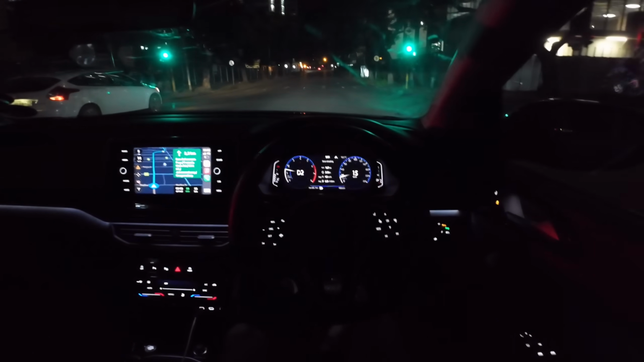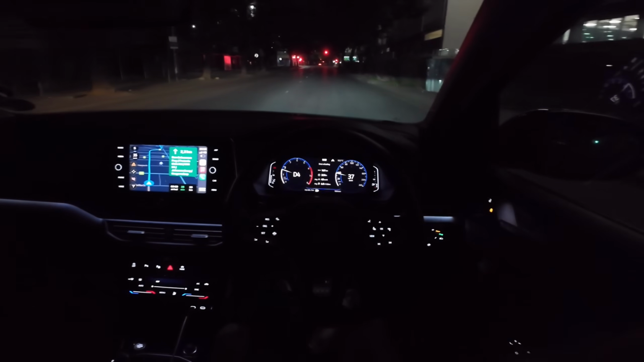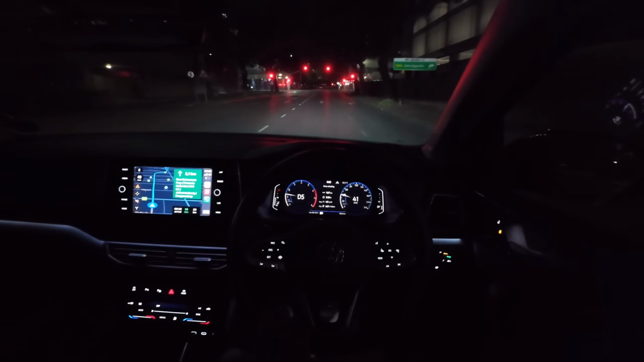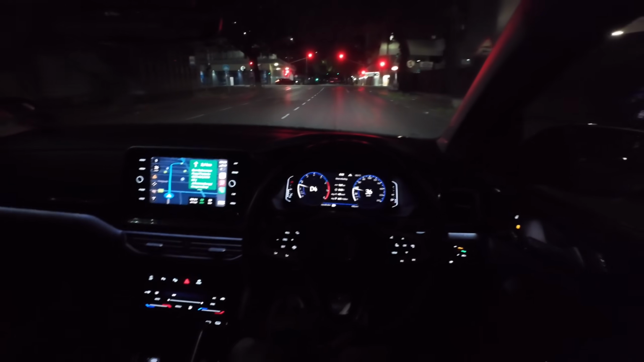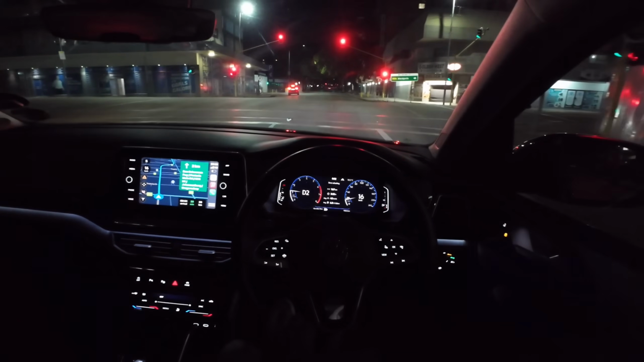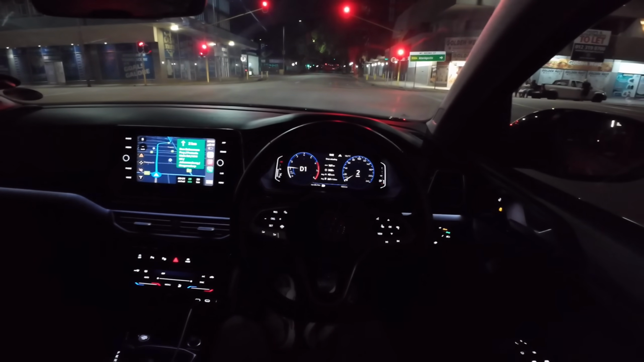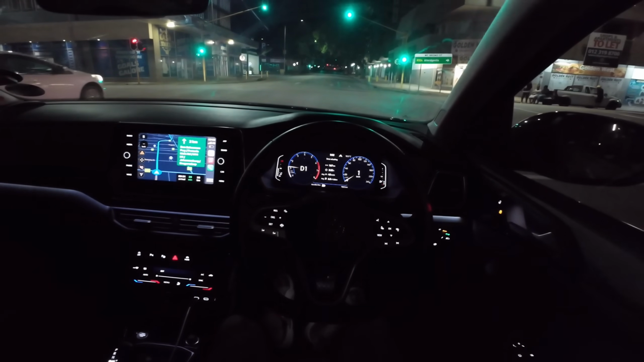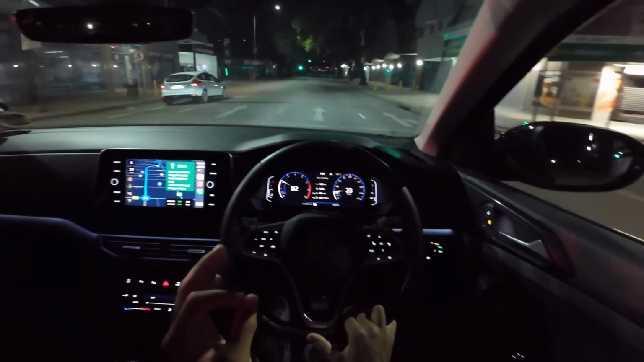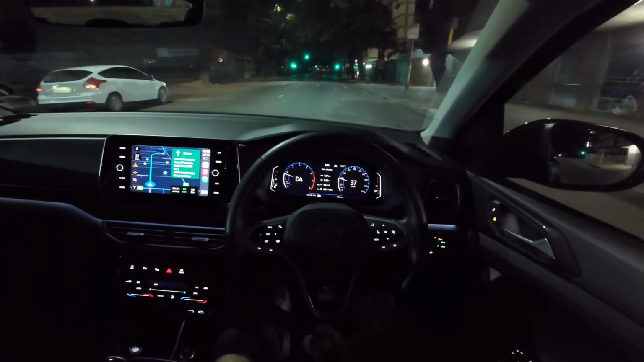Oh, I was still saying, I'll actually go for the trim that sits below the R-Line and then spec it out. Go for the IQ lights, go for the Beats sound system if you can, go for the bigger infotainment screen, and yeah, it's pretty much where I'll leave it off, because I feel like the R-Line is not necessary on a car like this. And also when you see them next to each other, the difference is just small. To me personally, it's redundant on a car like this.